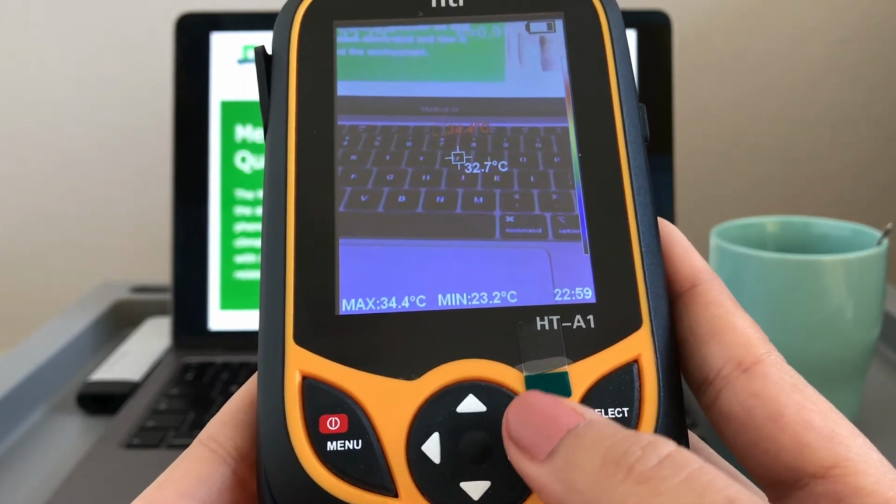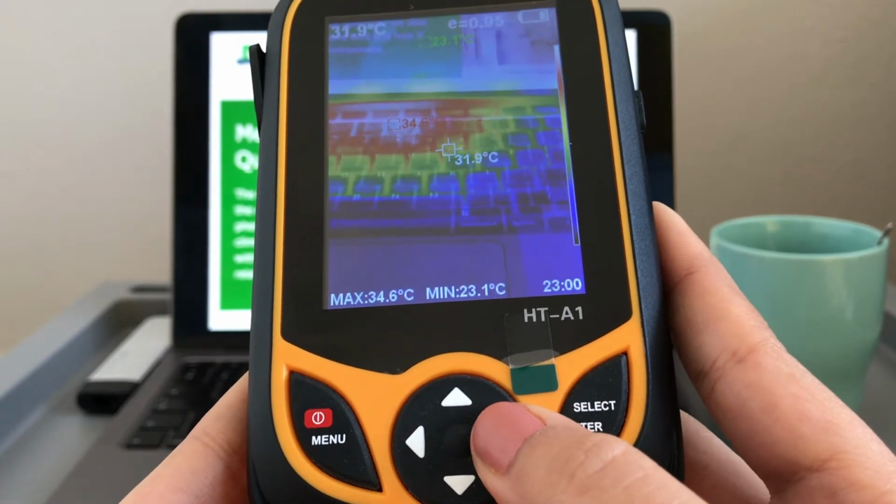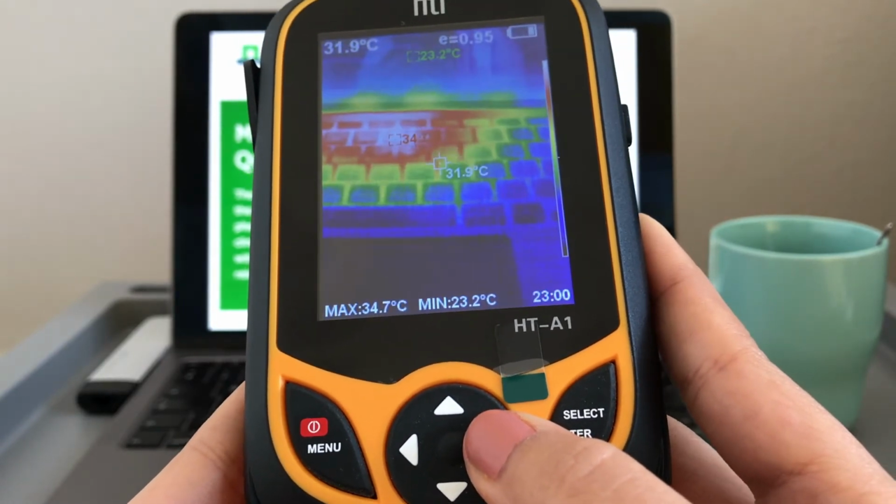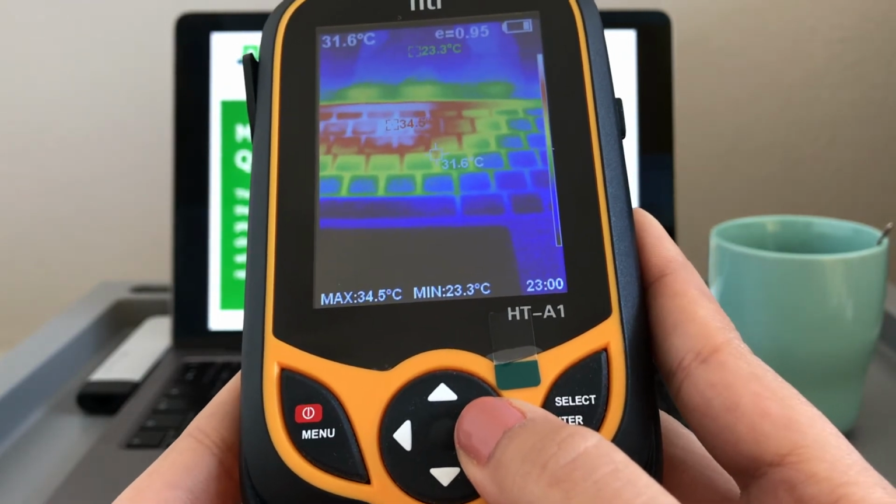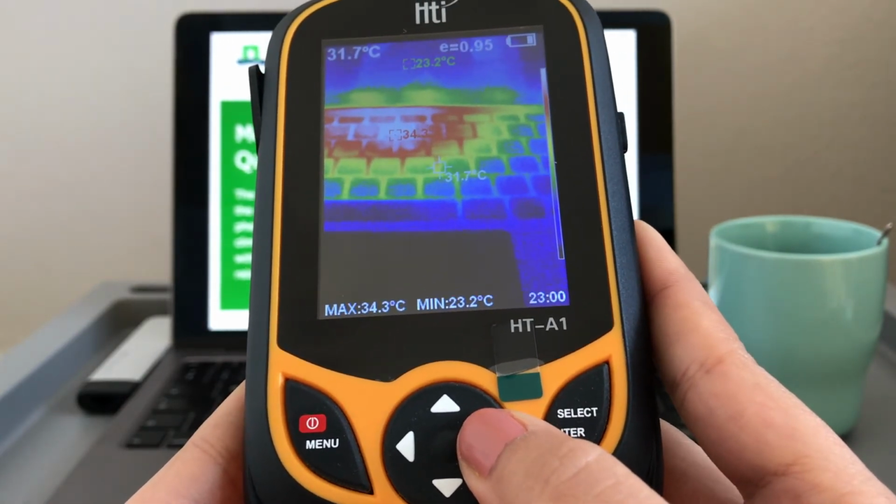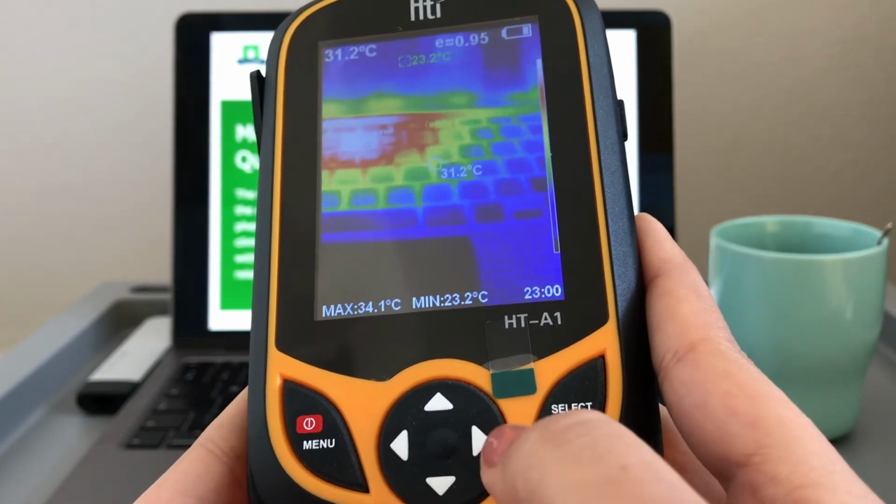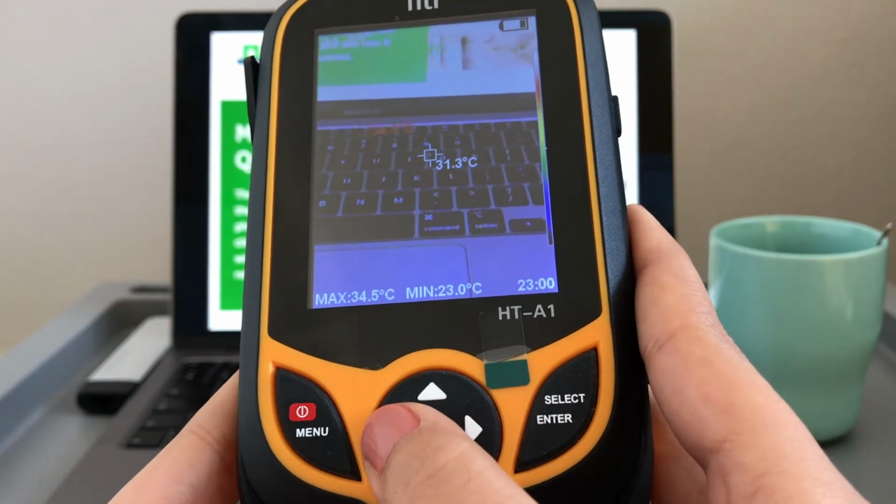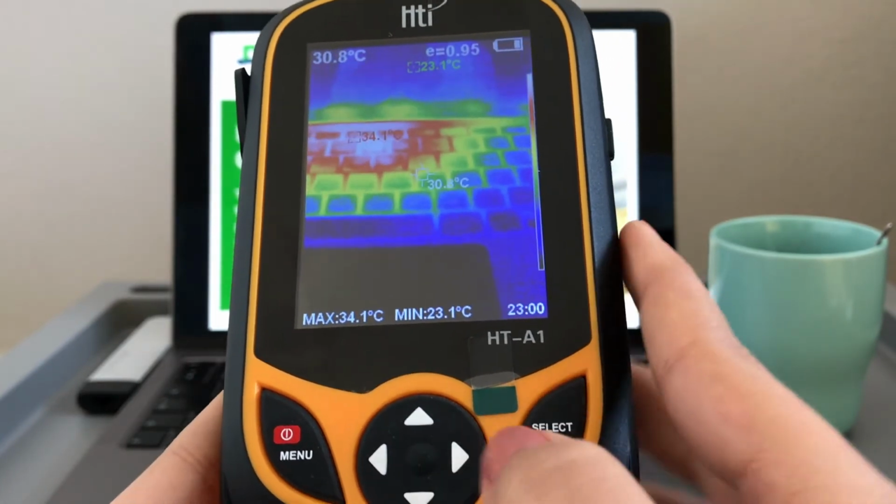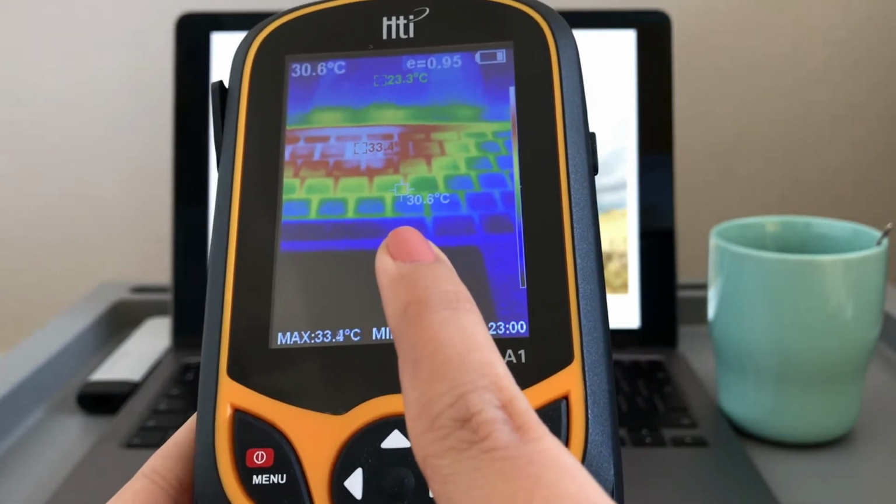If I navigate further to the right, I can get some other photos, and the difference is only the percent of fusion between the visible photo and the infrared photo. But mostly we make use of the infrared image and the normal one. If I go back to the infrared image, you can see different values with different colors.